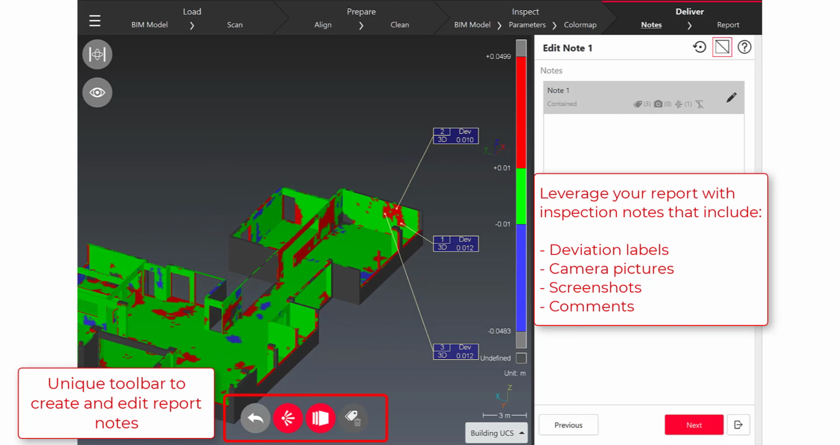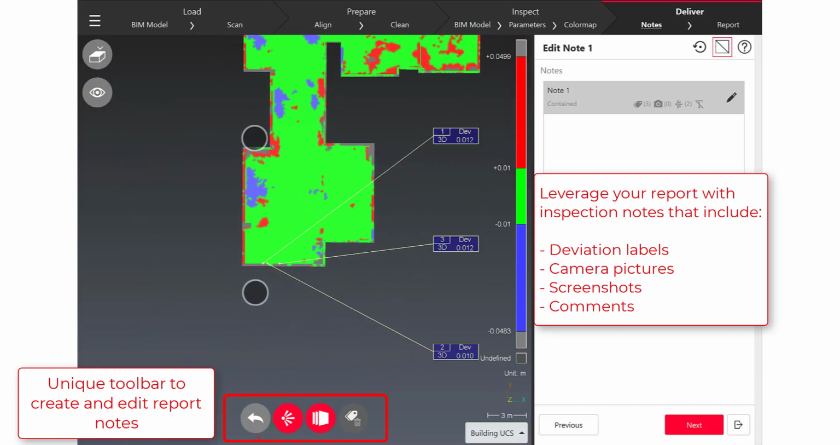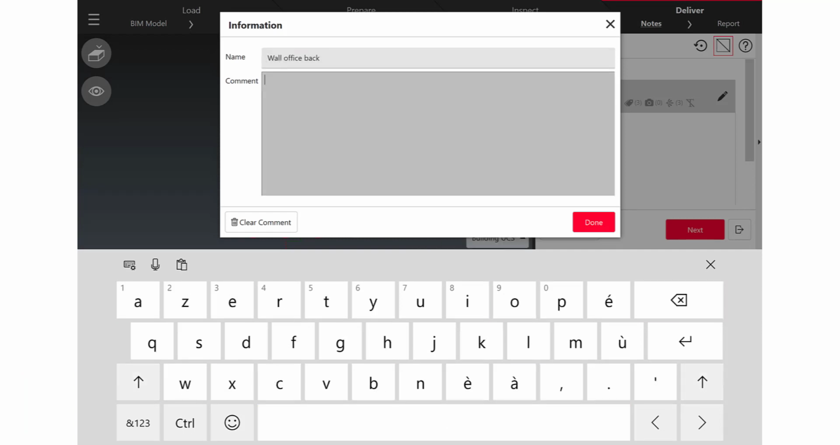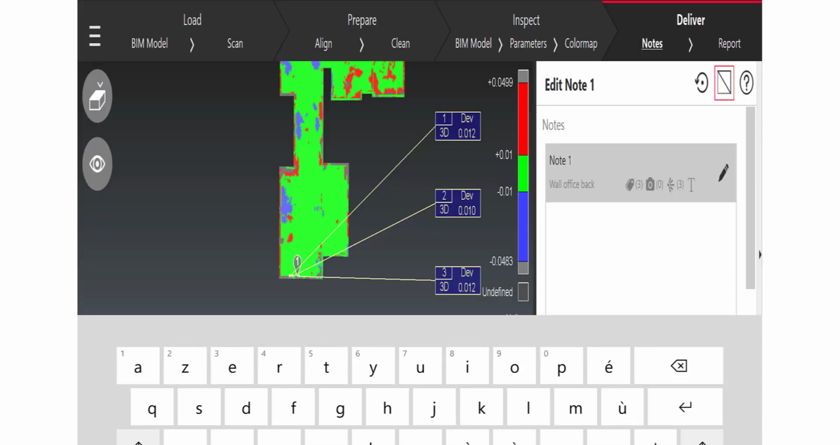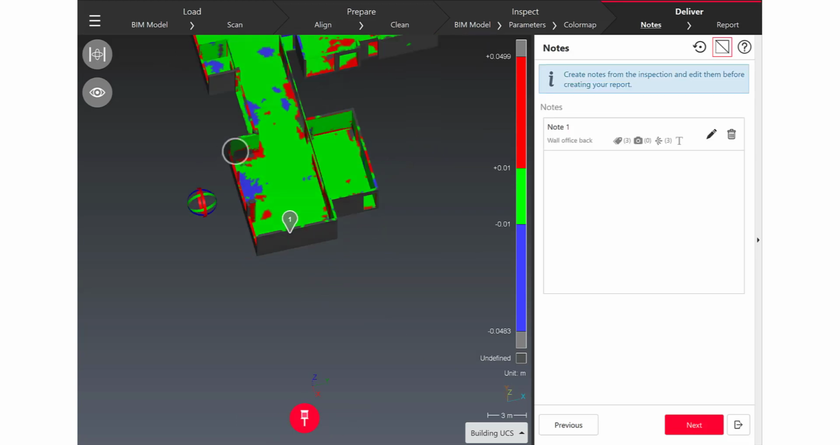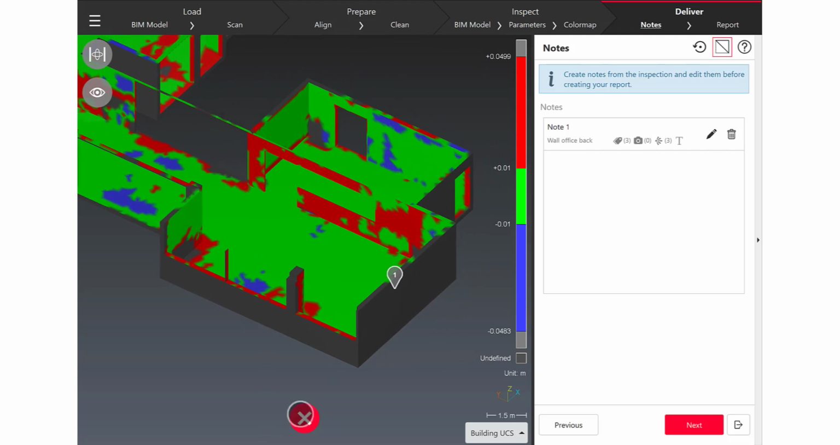I'm just doing a tap on a BIM object, and I'm creating a node. In each node, thanks to the toolbar in the scene, I can add all the information that is required to give my customer what he needs to make the decisions that are important for his project, and so I can bring some deviation information.